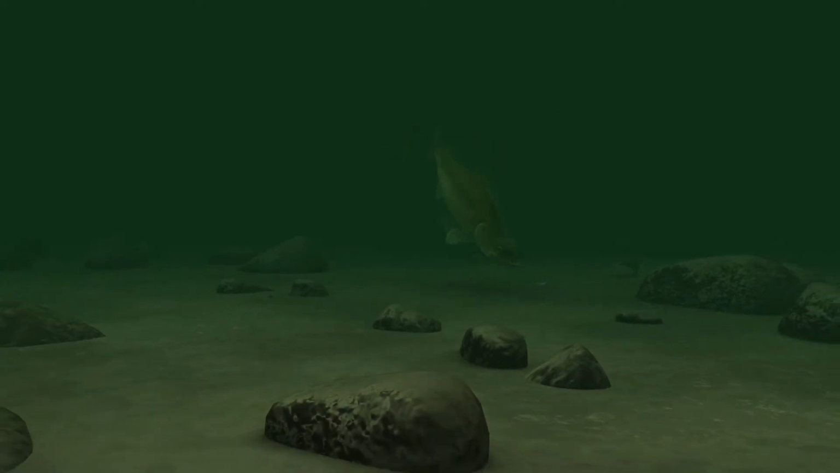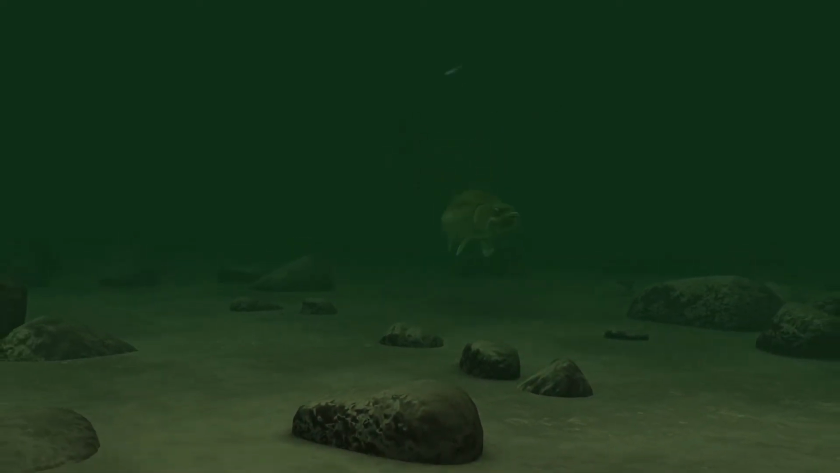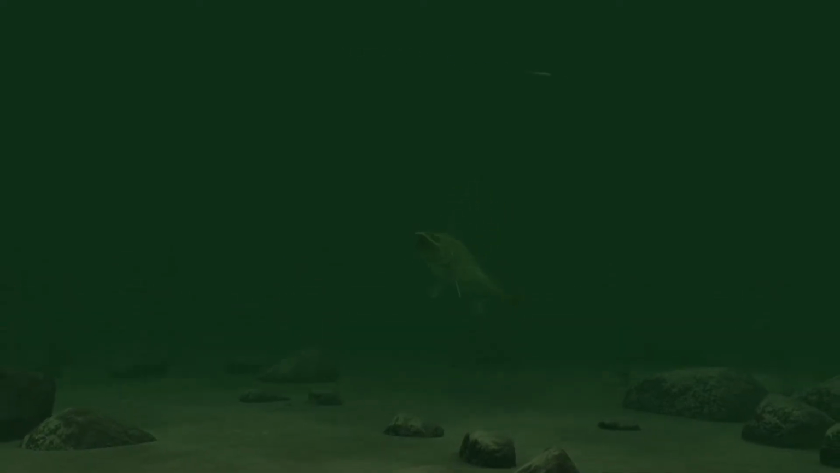If it dives down, maybe I'll go all the way to the bottom and give it a nice hard snap or a little short pop. If it doesn't react right away, I'll usually do a couple more twitches and then let it fall slowly past that fish. Now, the beauty of forward-facing sonar is you can make repeated casts on the same fish until you really just kind of annoy them. Then their natural instinct takes over, and a lot of times they just have to chase that bait because it's